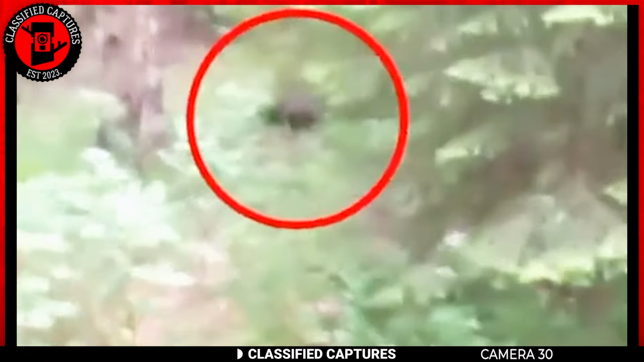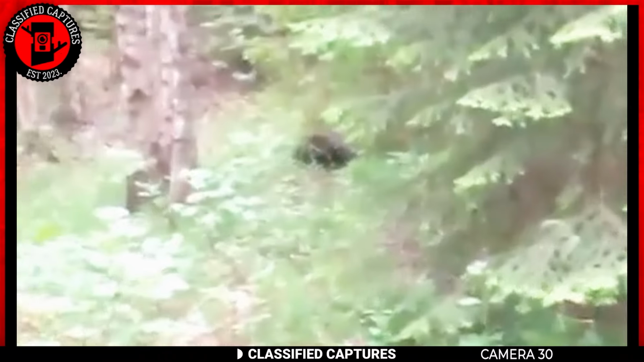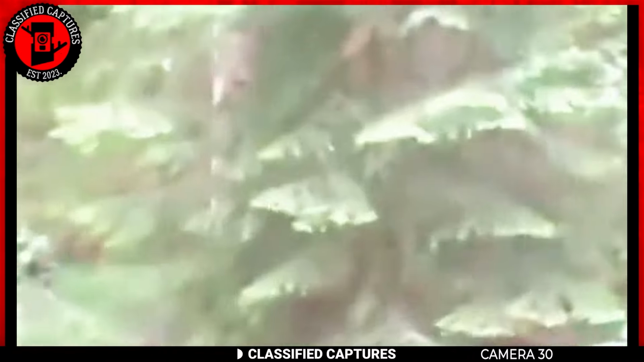According to the man, he believes he saw a dogman, a legendary creature often described as a werewolf-like beast with both canine and human features. The footage he captured is quite shaky, making it difficult to make out the creature clearly. But there's definitely a dark, fur-covered figure partially visible in the underbrush. What do you think, though? Could this be evidence of a dogman, or is there a more grounded explanation?